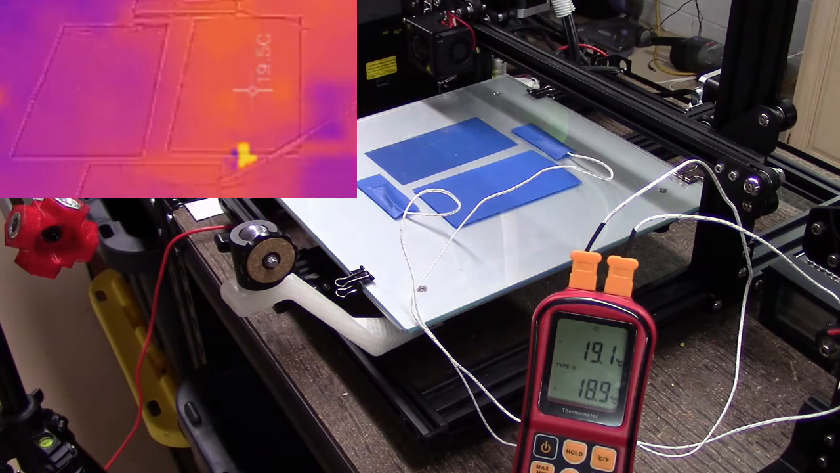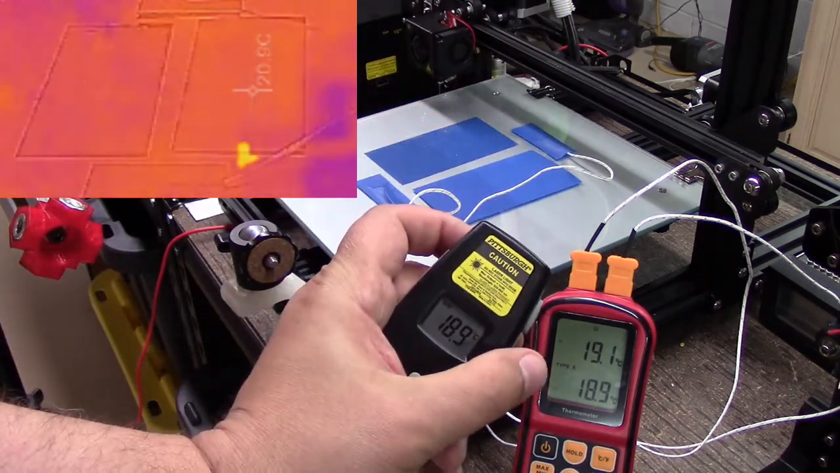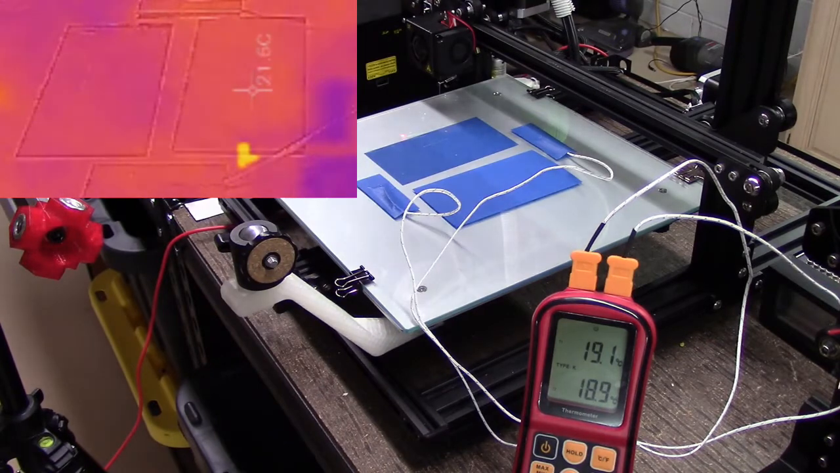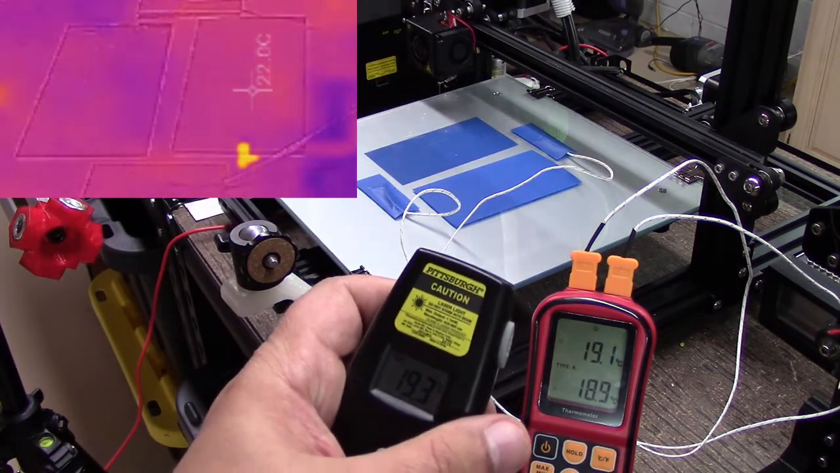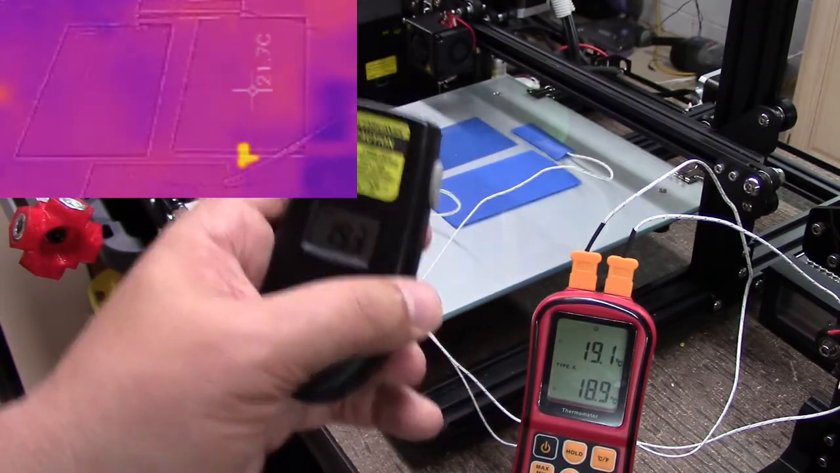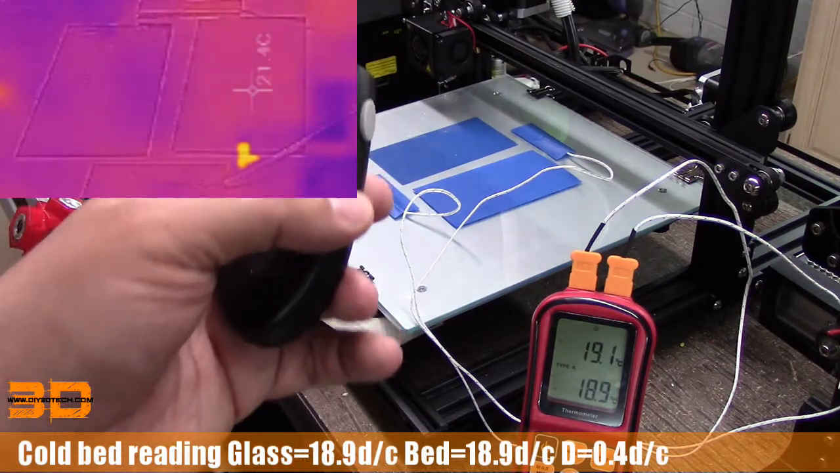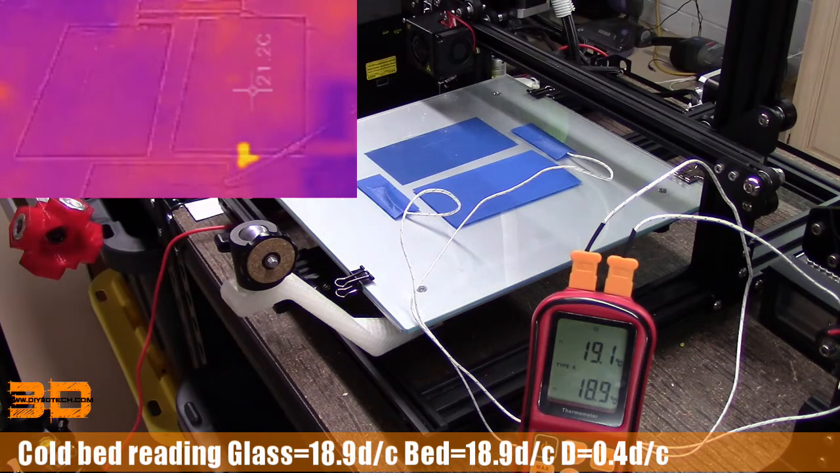Interestingly, these guys are pretty close in temperature. And then I'm going to take a reading off of it. So I'm at 18.9, and then let's take a reading over here, and I'm at 19.3. So pretty close in temperature, but it does seem to be a little bit of difference. And I think the glass will not be as opaque as the PEI was.